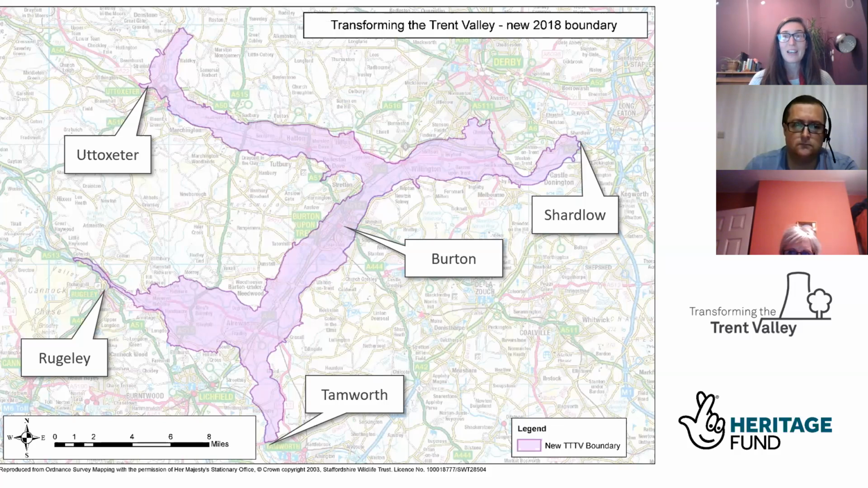I appreciate if you're not from the Midlands, that might not mean a lot to you. So we're basically slap bang in the middle of the country, about as far away from the sea as you can get. And as you might have guessed by the name, we are focused on the River Trent, and particularly the middle reaches of the Trent here. The Trent runs in an S shape in the middle here. From Rugeley, it runs east along to Orawas, and then north through Burton-on-Trent, and then into Derbyshire, and it just skirts south of Derby as well.